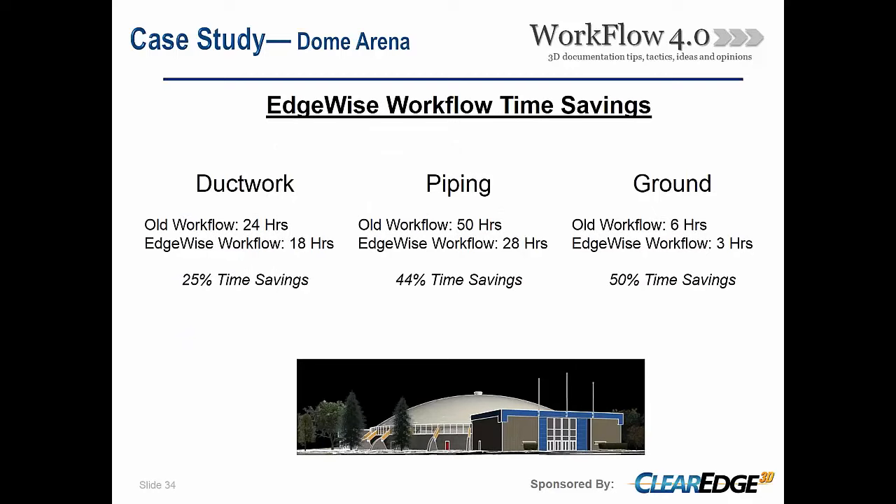Let's see. So just a comparative workflow in here, and these are fairly rough numbers. It's really hard to tell once you've been doing this for a while what your old workflow is like. You kind of get used to the new ways. But to give you an idea on the ductwork, we estimated maybe the old workflow would take us about 24 hours. Based upon timesheets, that workflow took us 18 hours to do the ductwork and get into Revit and clean it up as the final Revit model for the ductwork.